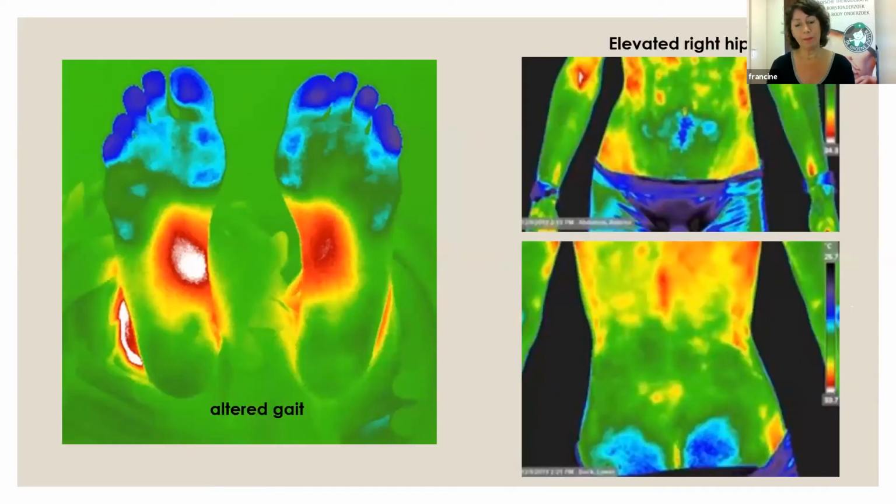So if we look at the plantar side of the feet, we get lots of information. This is really a sign of an altered gait. Because if someone has a subluxation in the spine or elevated hip or whatever, and he's walking to have less pain, then something happens with the feet. So yeah, this is what we see.